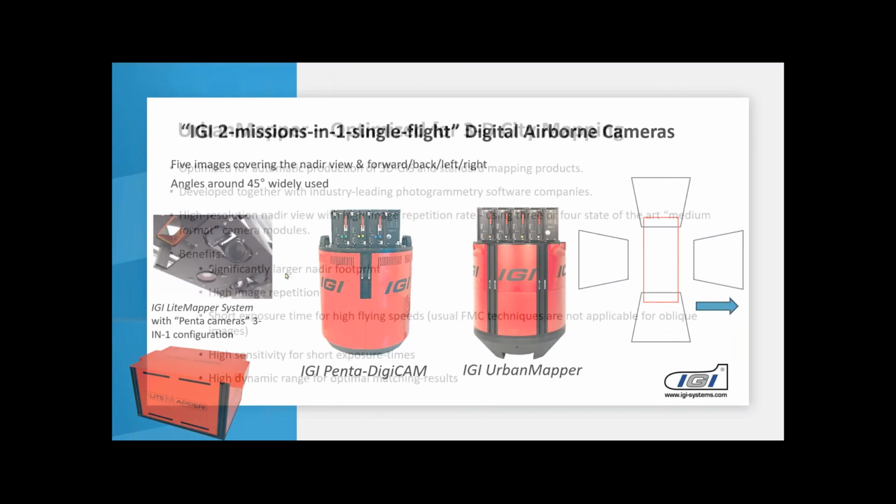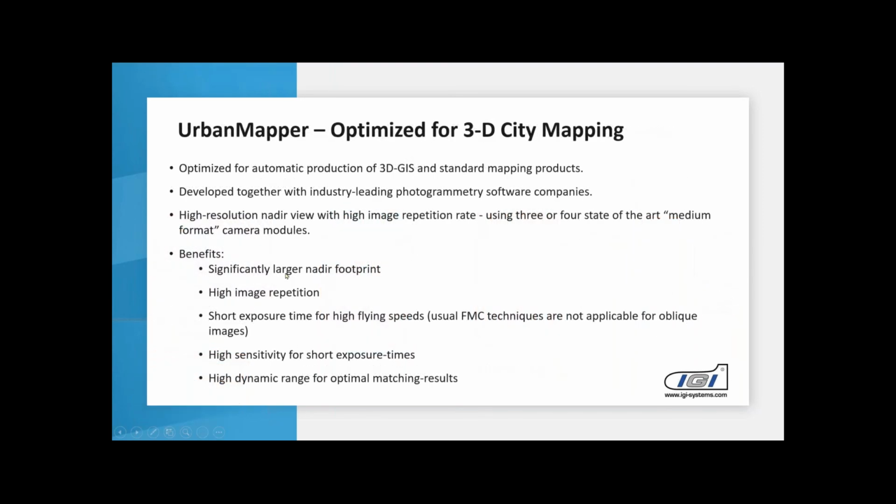The UrbanMapper is the development that we started after we had been operating these Pentacams for quite a while. So we sat together with developers of photogrammetry software and tried to find out what should be improved to make these systems even more productive. We came to the knowledge that it was necessary to get a really significantly larger nadir footprint, not only the typical size of the medium format cameras.